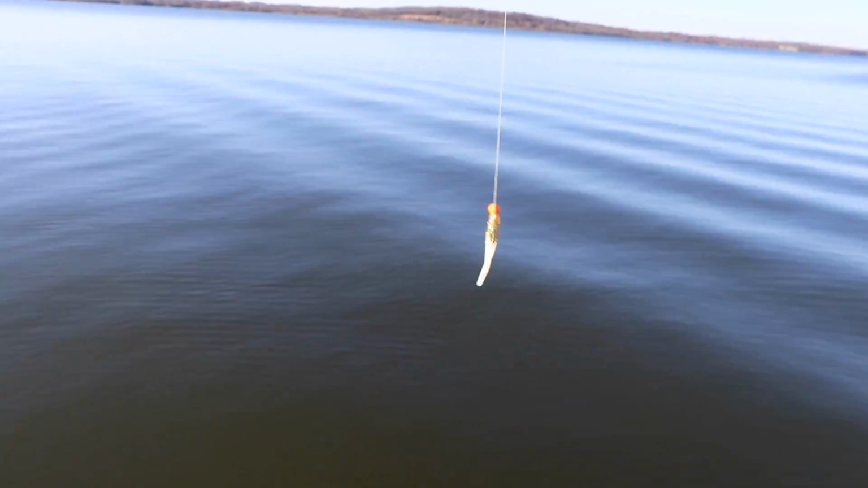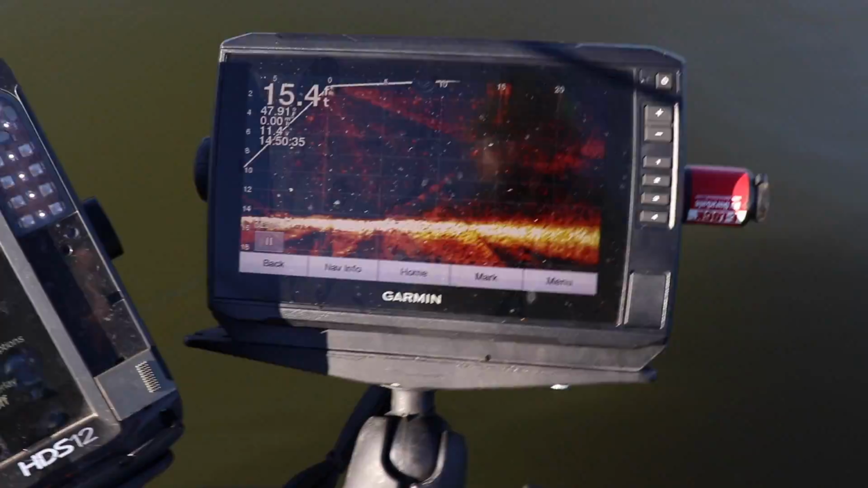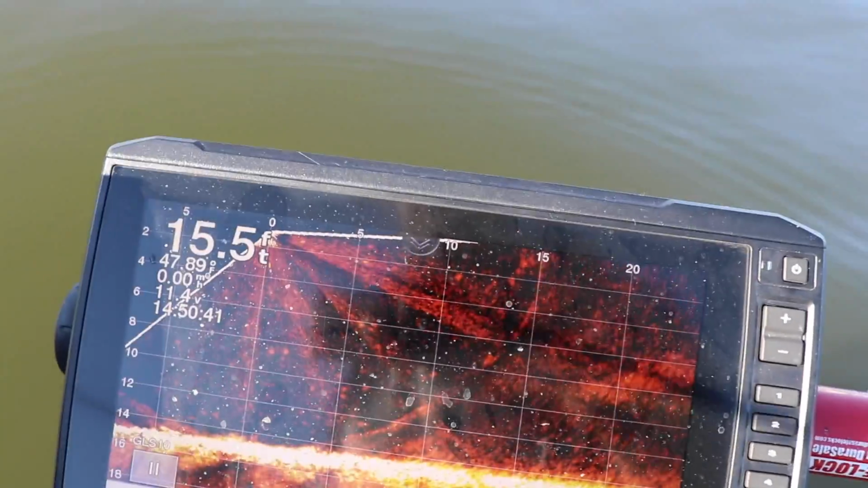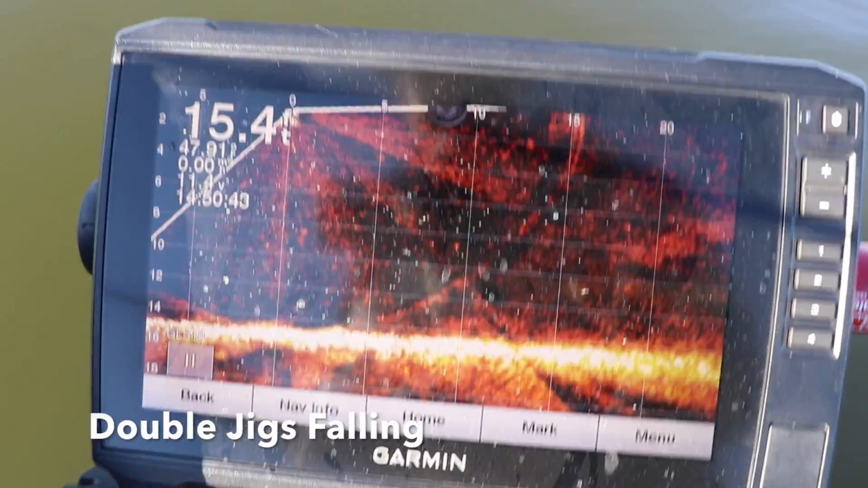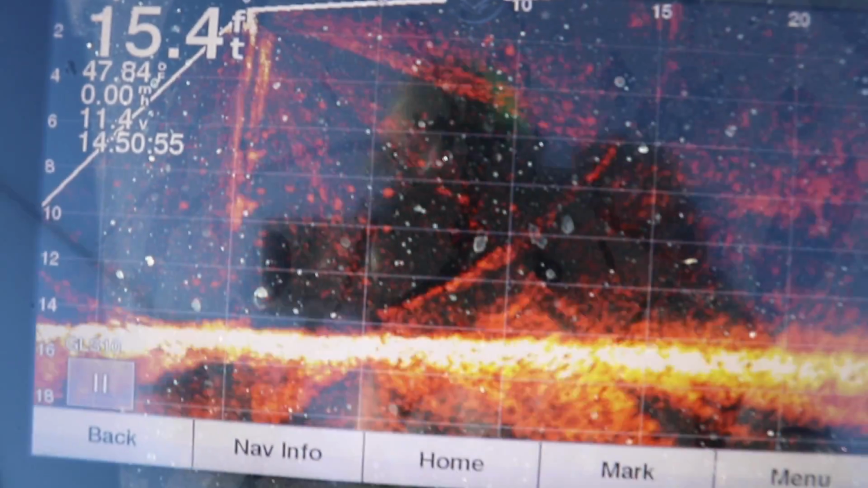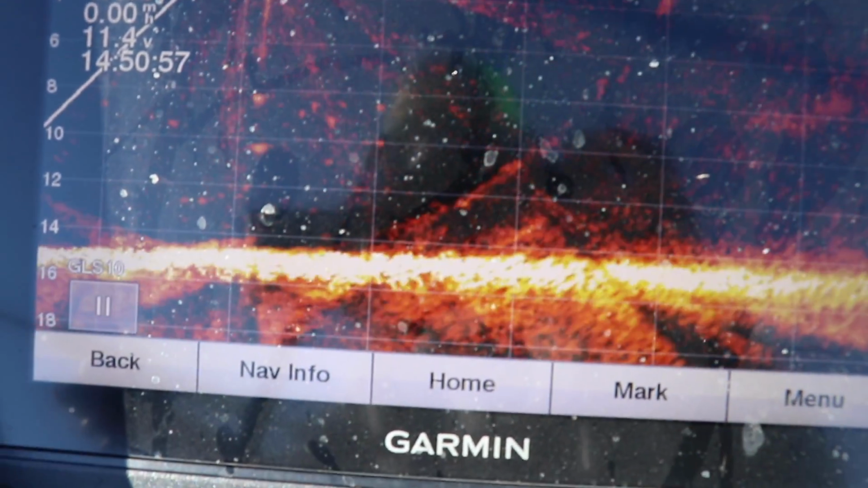Okay, guys, just real quick so you can see this. I got a double rig on here. I got double glitter critters on. I want to watch this thing right here. This is the Garmin LiveScope. I've done nothing special to it. Watch at the very top of that. Look at my jigs. Look at them falling. They're double jigs. See those two dots right there? Watch that. I'm popping them. That is a powerful, powerful dude right there.